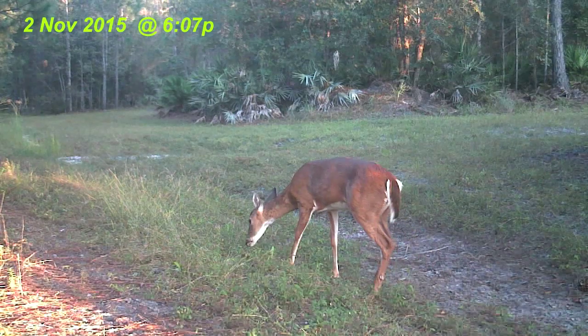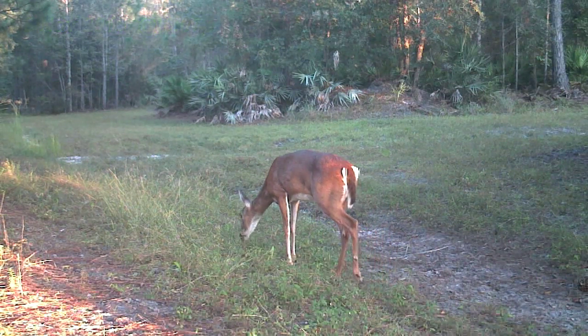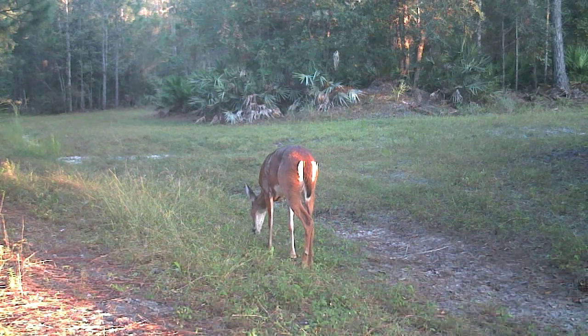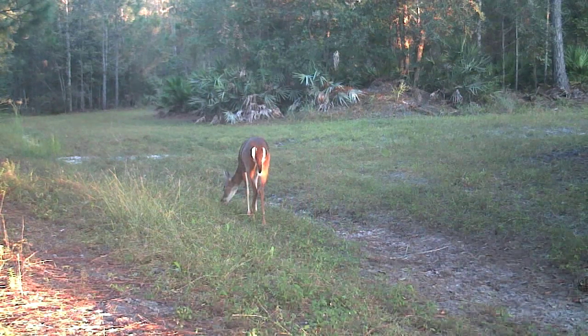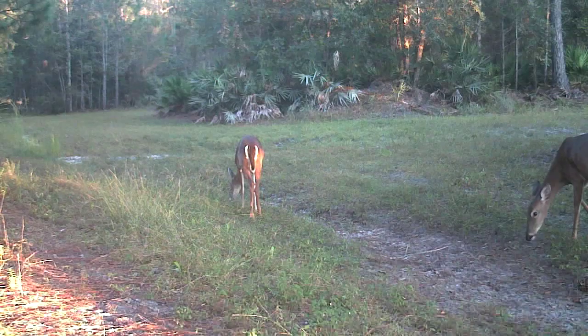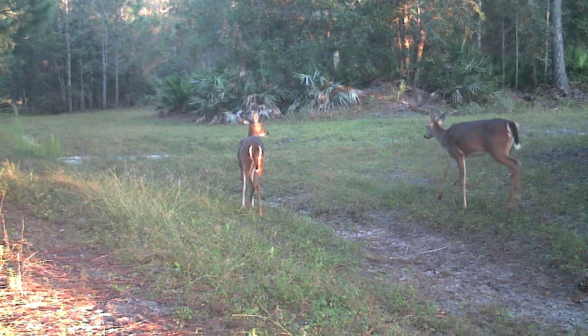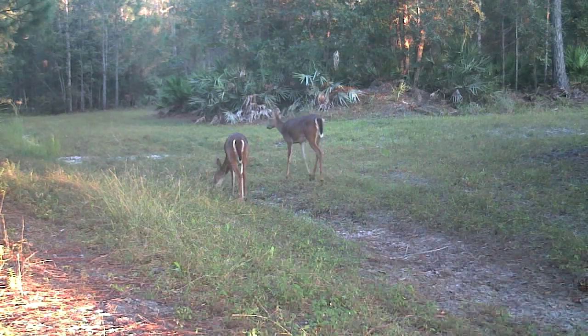Here we start out with a young doe feeding around in the food plot, and just a little bit later another doe comes in with her. Could very well be a doe and a yearling, because it's quite a young doe on the left side there.